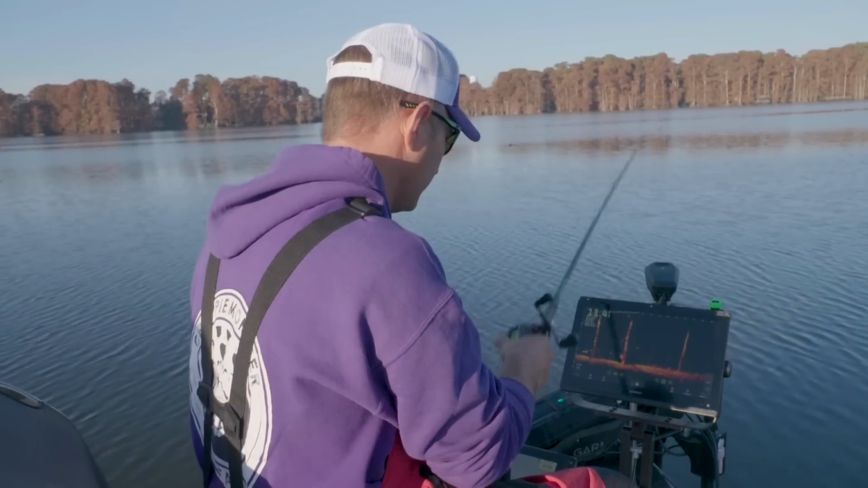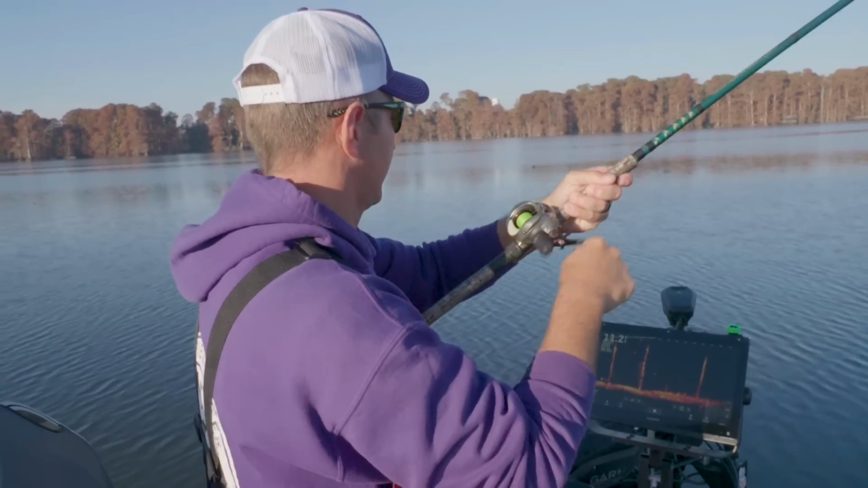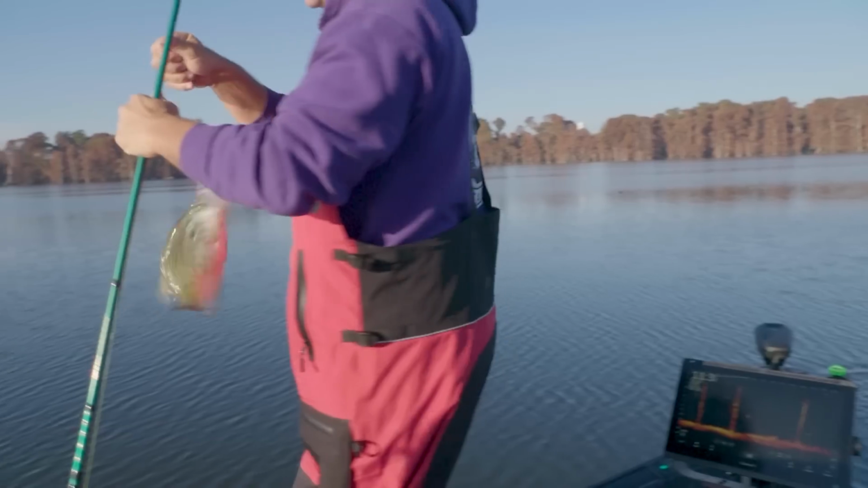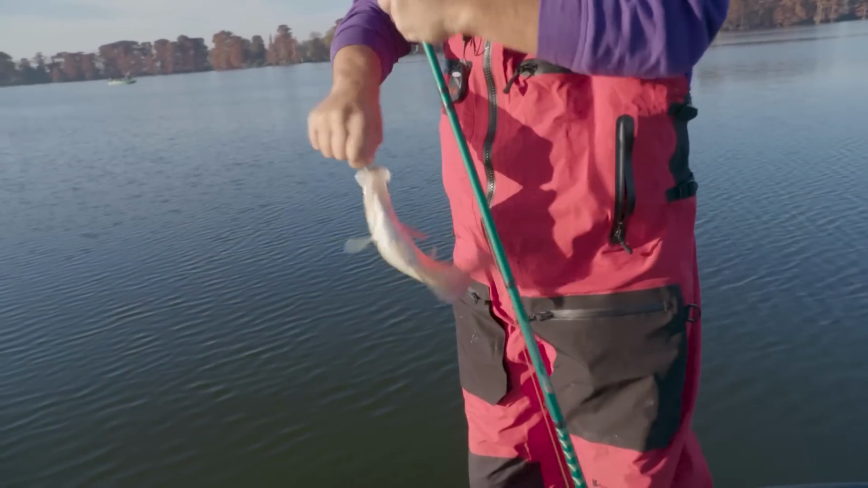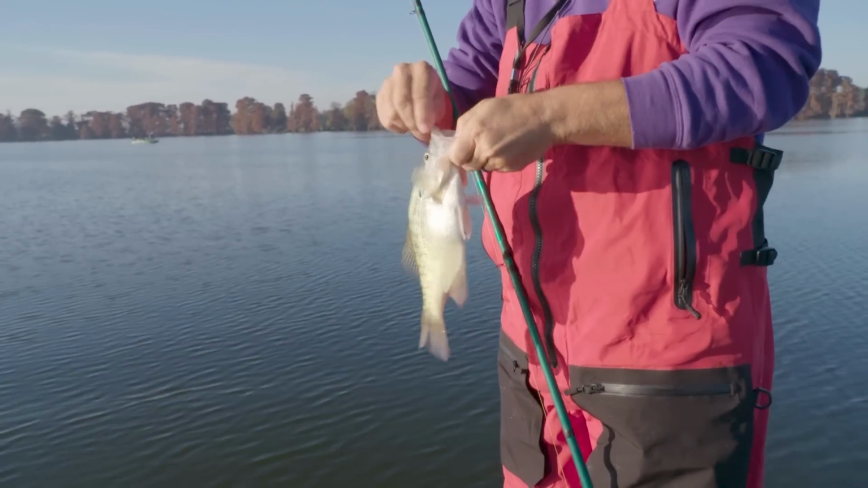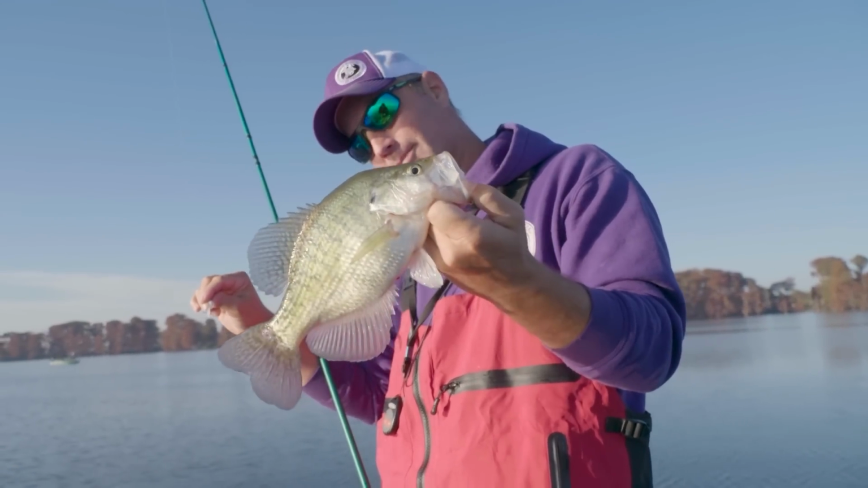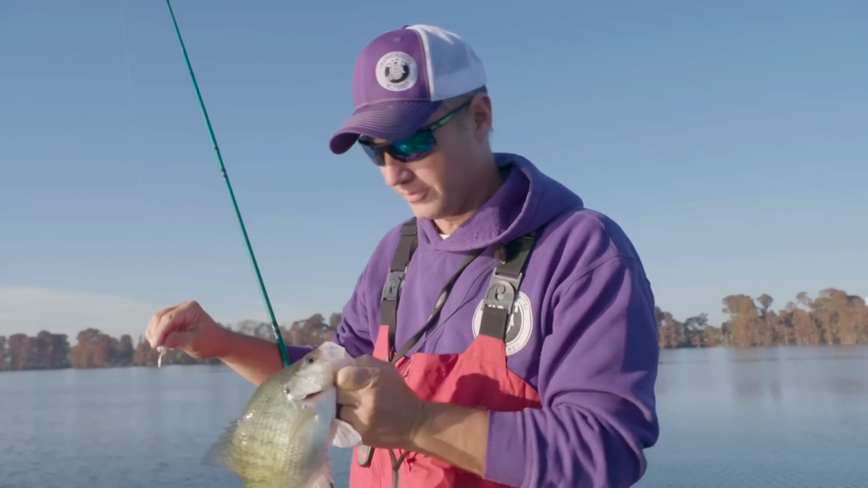Damn, did I just scare him off? Nope, I didn't. I got him. Oh, good fish. Another one of Reelfoot's finest right there. Just a good white crappie, a little over 12 inches long roughly.